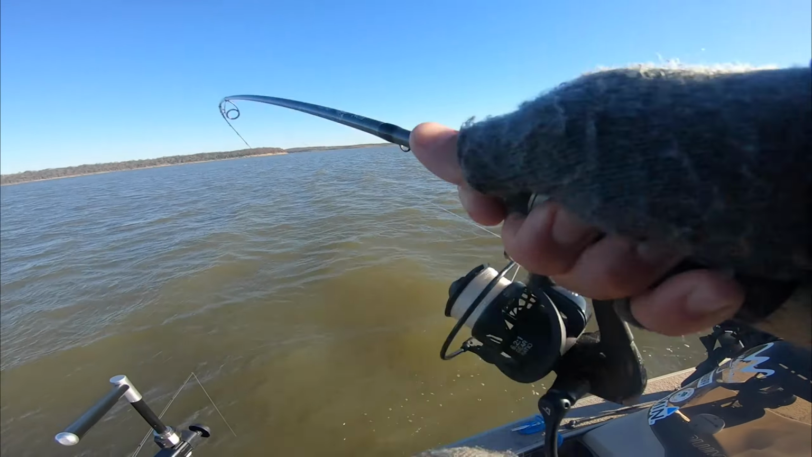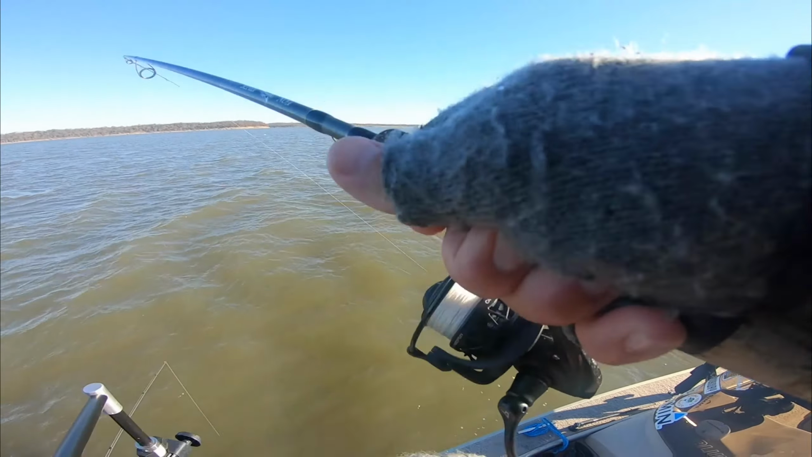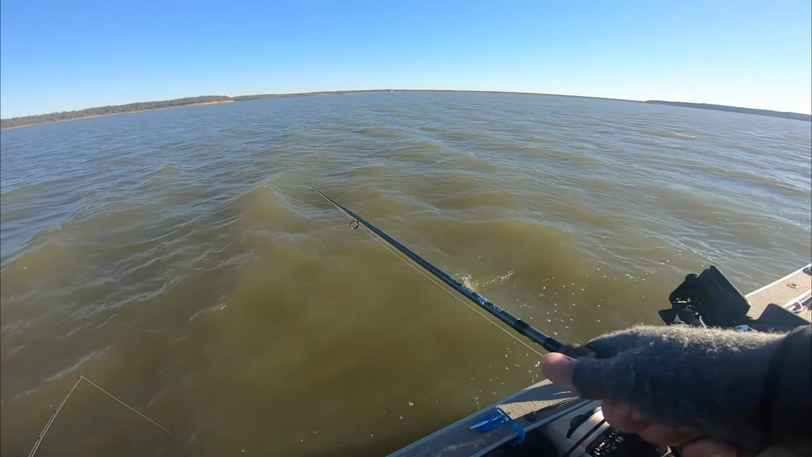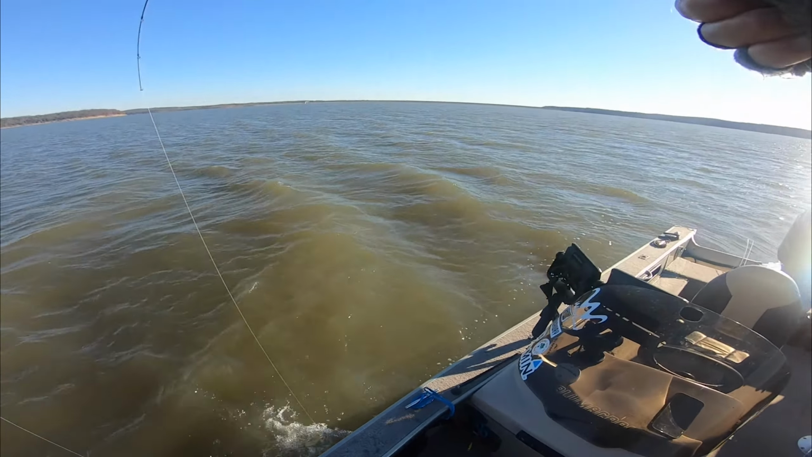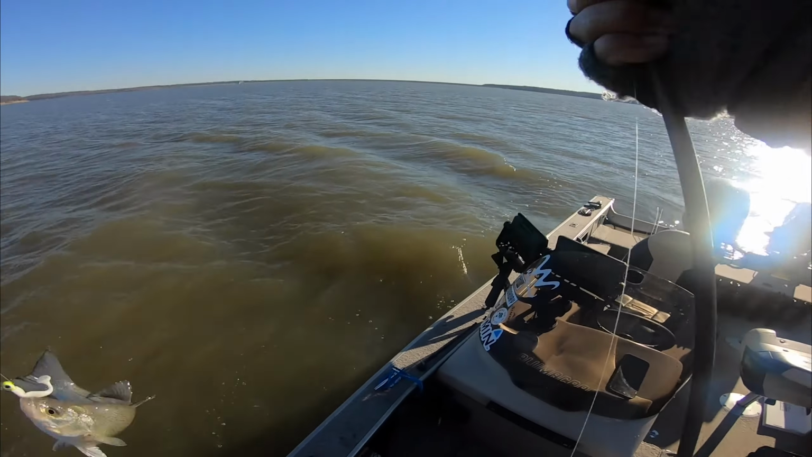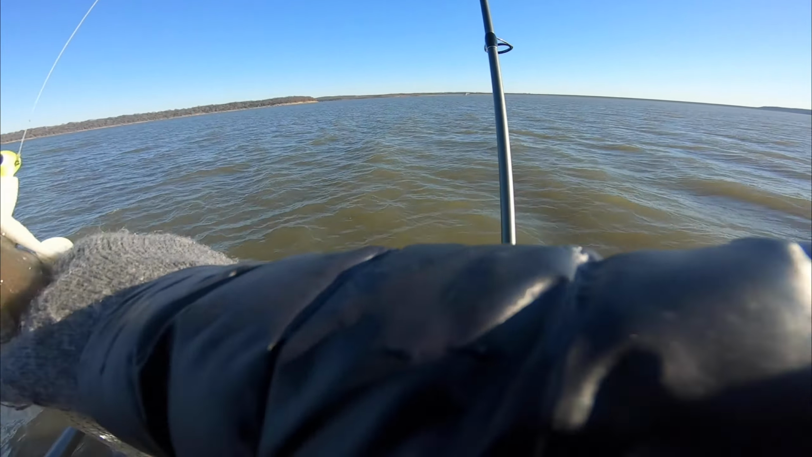Mm-hmm. He was just chewing on it. Thought I was like coming over a stick, and he was just chewing on it. Little white bass. Smallest fish we've caught all morning.